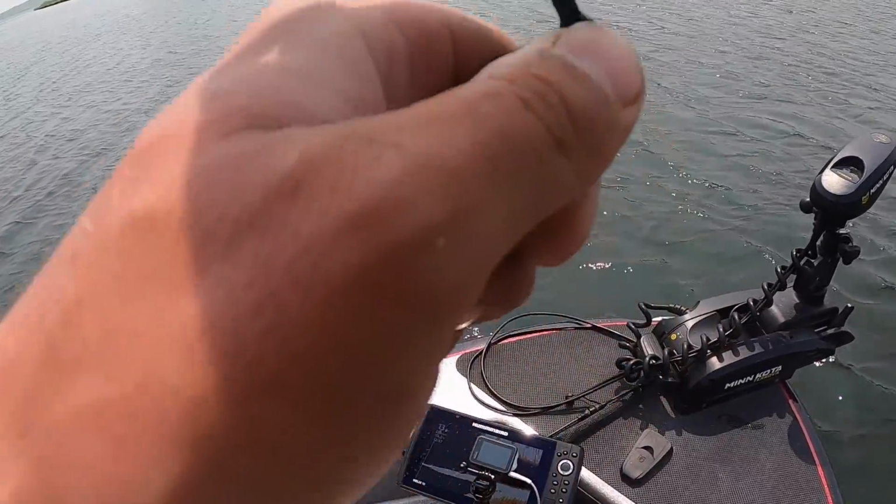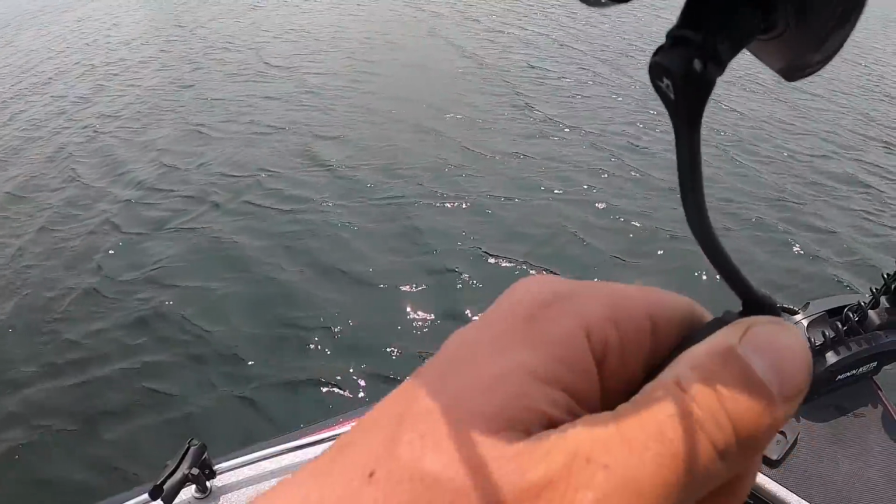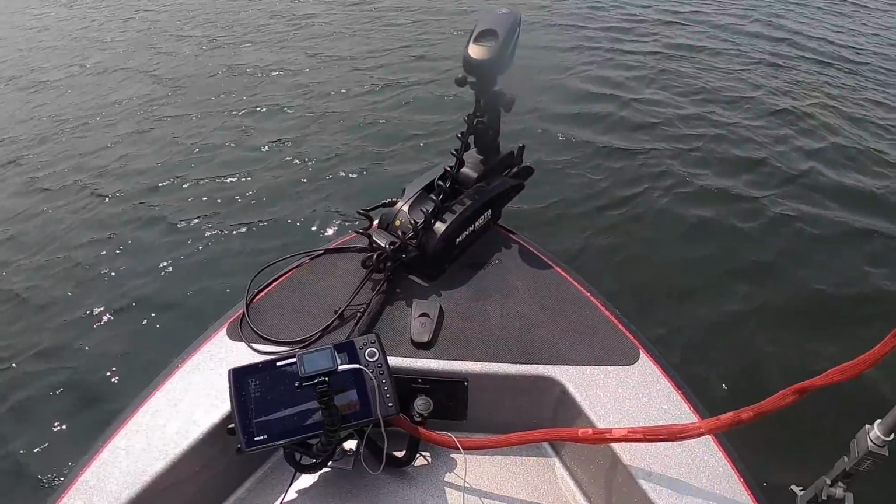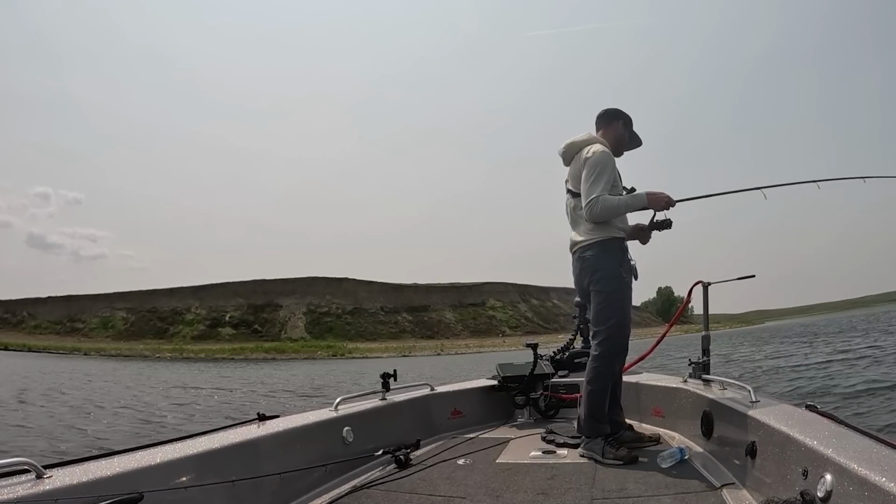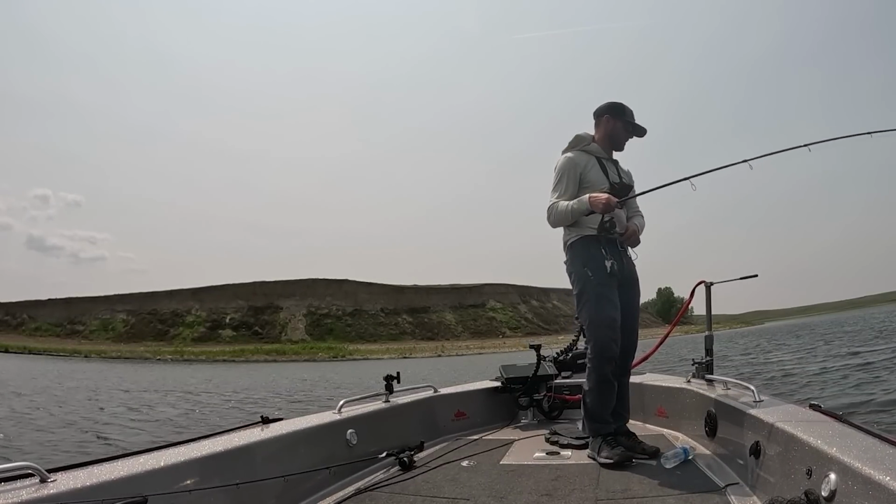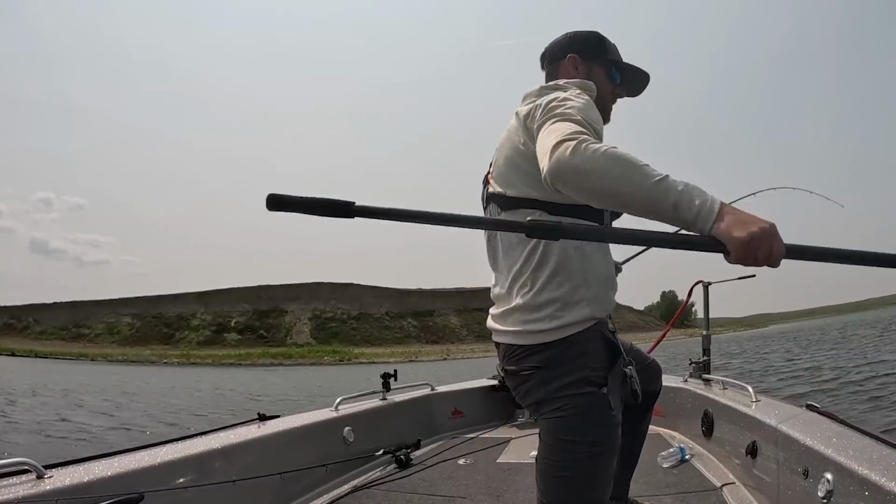Got him right there. Feeling all right. Oh yeah, it's a nice walleye. That's a nice walleye. All right, buddy. It's been a while since we've had a real nice one like this. It's been a minute. I think they're definitely a little bit more active